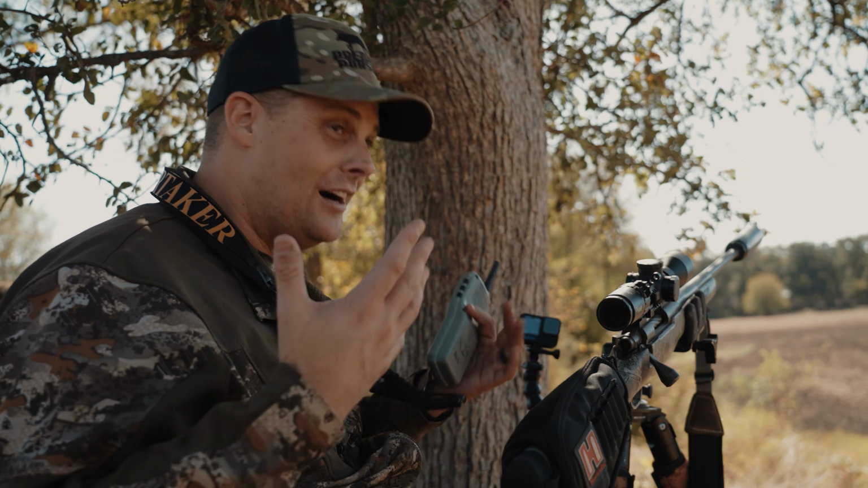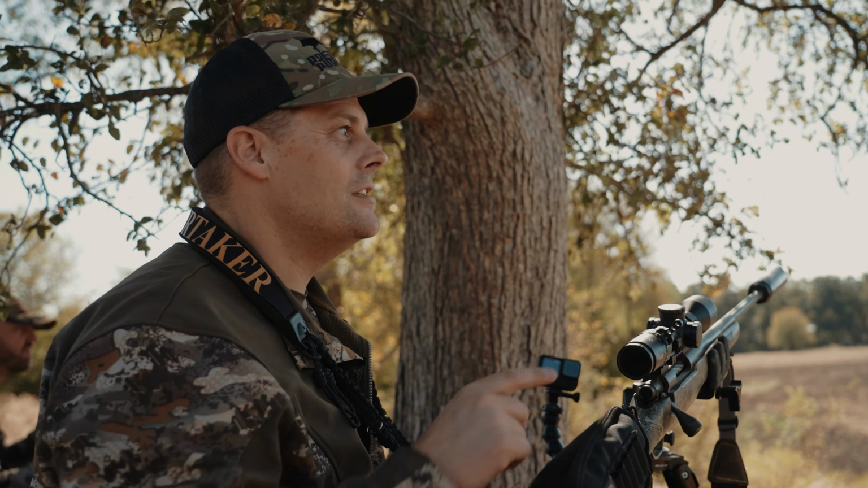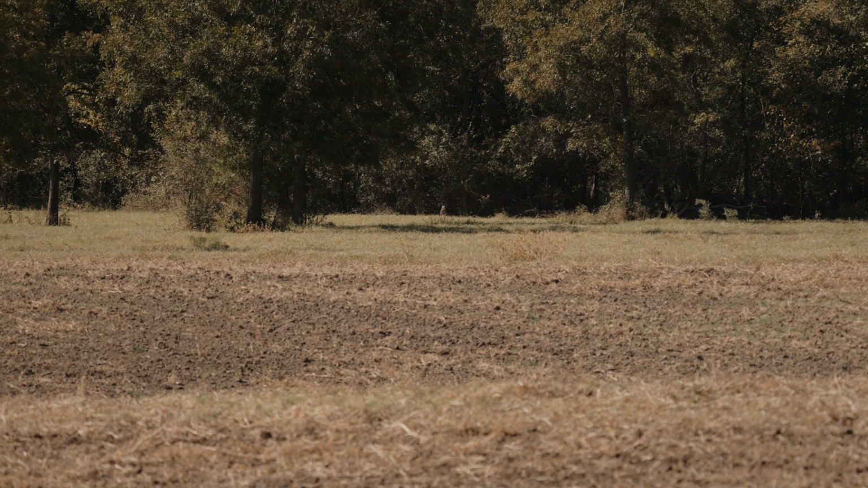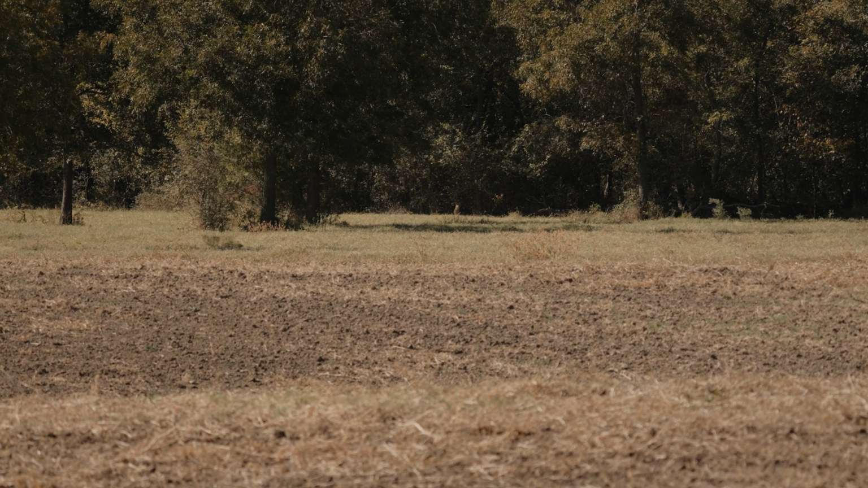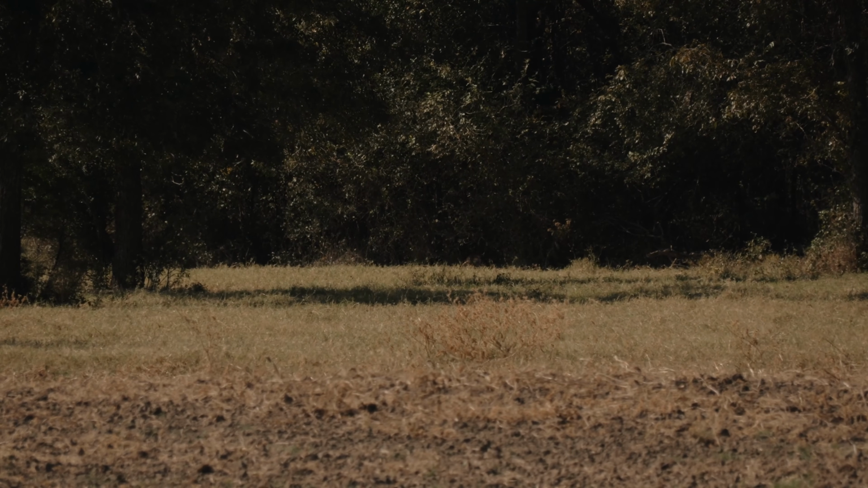I took all my stuff off and everything. He goes, hey, there's a coyote over there. And sure enough, it just poked its head out of the brush over there, probably a little over 200 yards away. And just stood there, and I really had to freeze. And after a few minutes, it went back in there. But I knew it was still there.